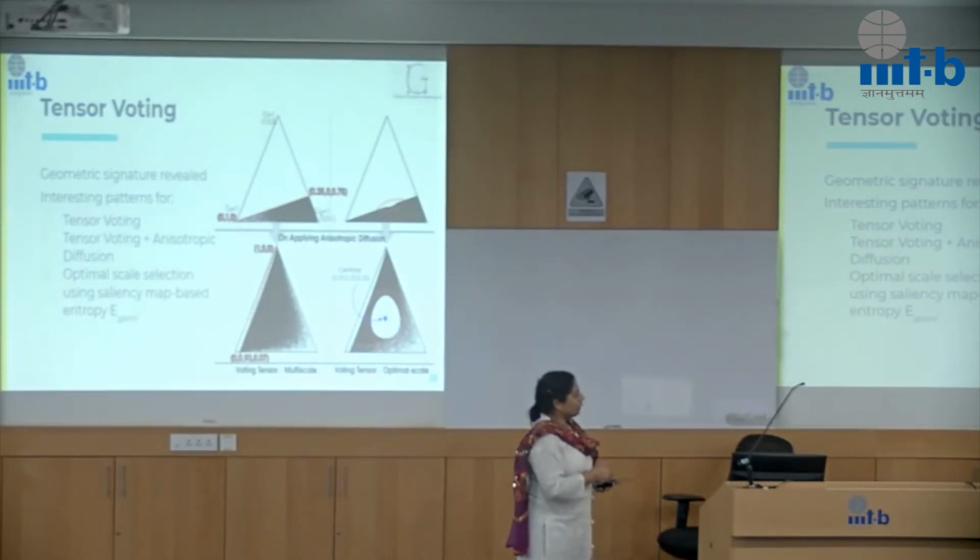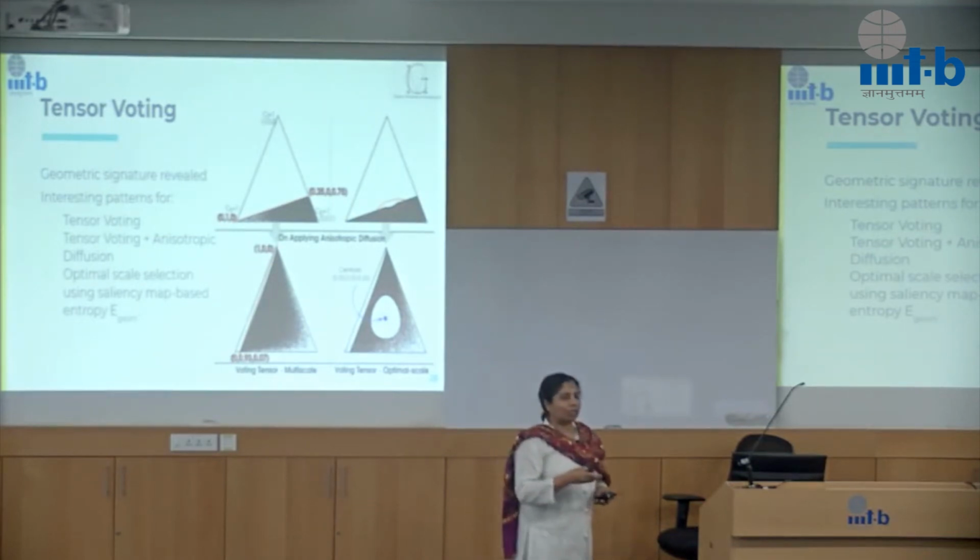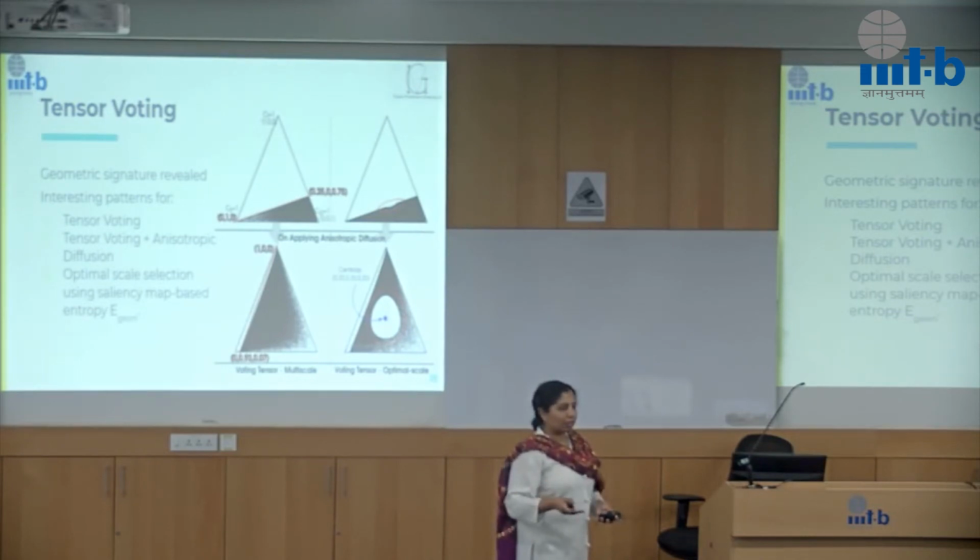Now when we use the entropy for finding the optimal scale, we see the small dent here. Again, when we do the transformation, that dent becomes a dent in this region. So what we see here essentially is this point, which is the centroid, which is 0.33, 0.33, 0.33, is essentially the point where all classes are equally present, as in a point belongs equally to all the three geometric classes, which is highly uncertain, right?